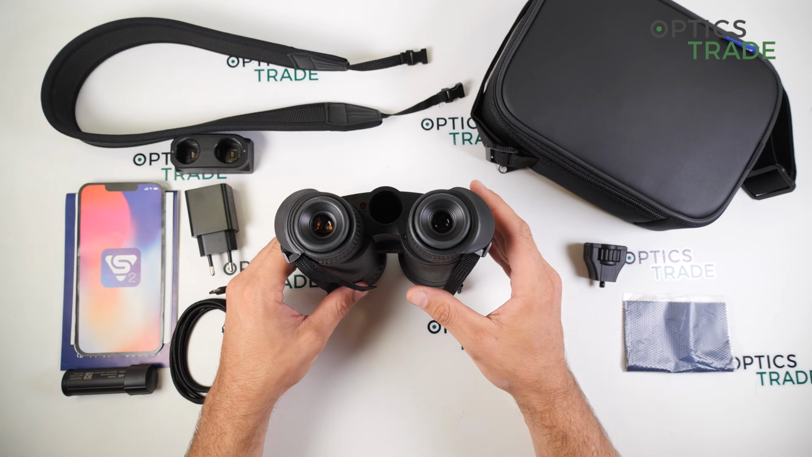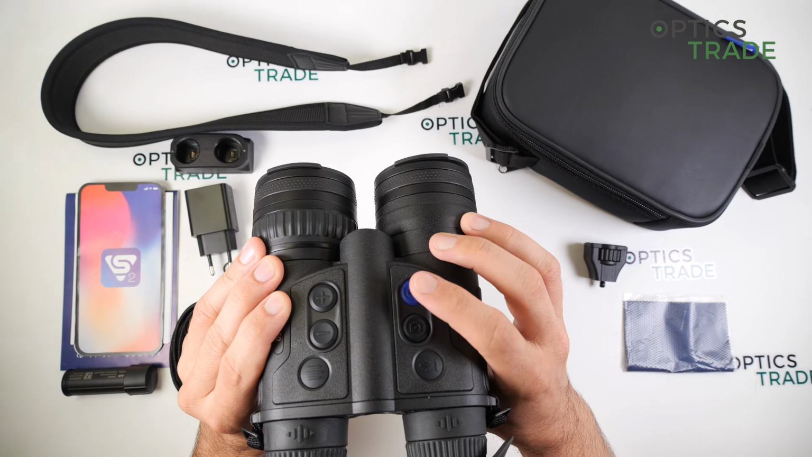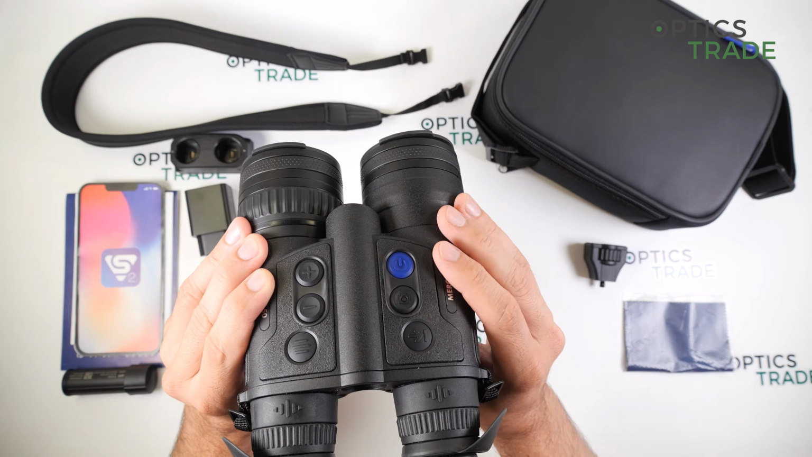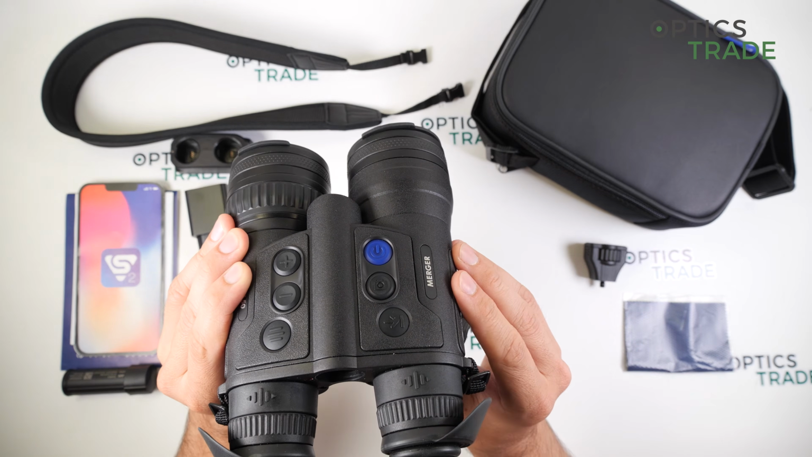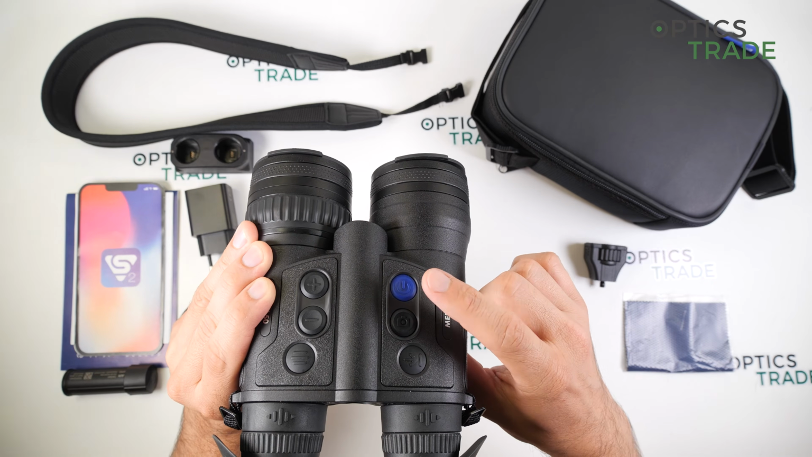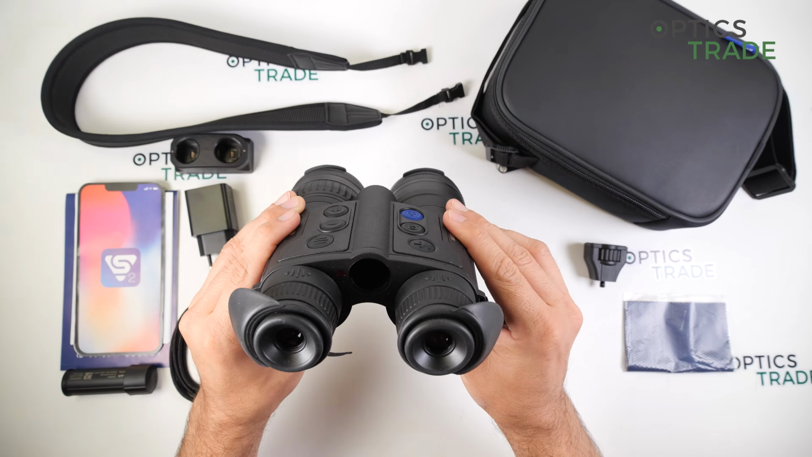But you have also a manual sleep mode, for which you have to push the on and off button just for a few seconds. Then the device goes to the sleep mode, and if you push it for a longer time, then you can turn off the device.